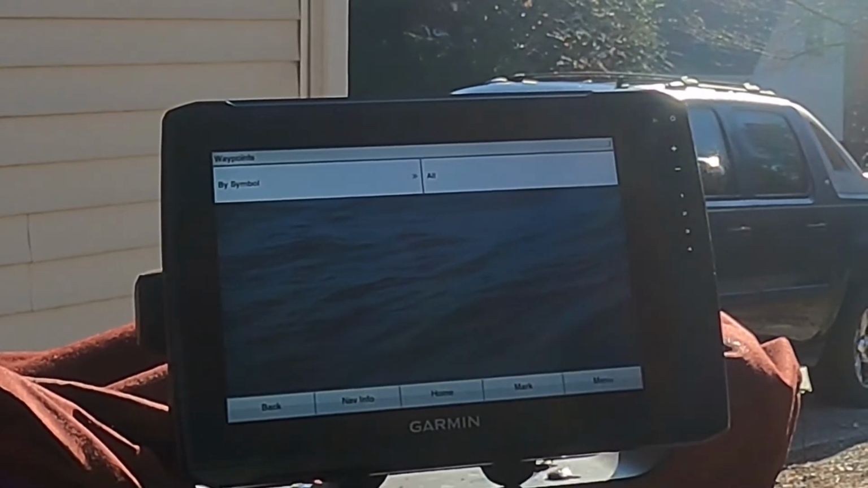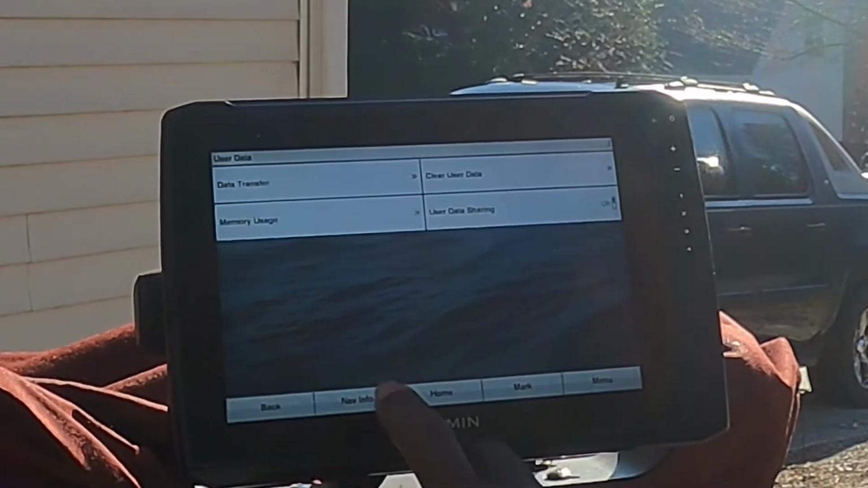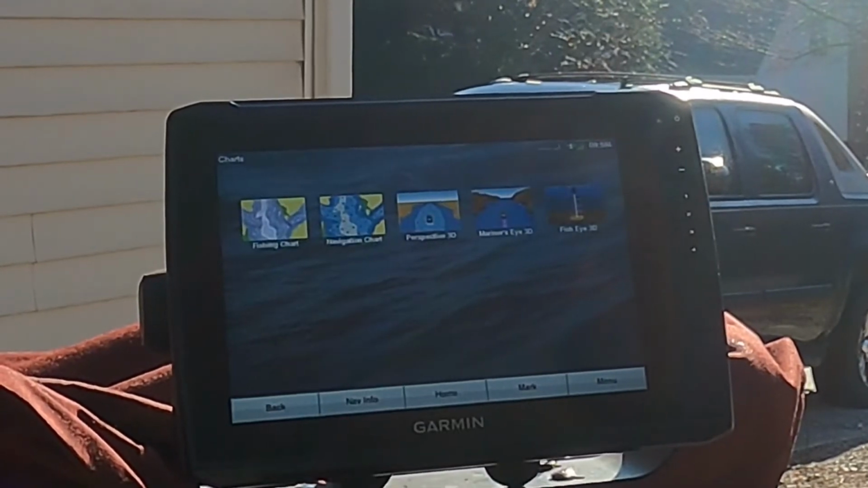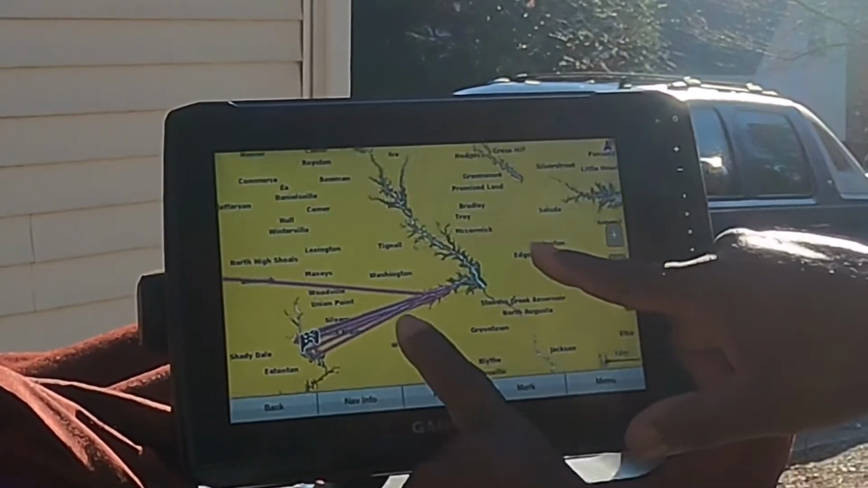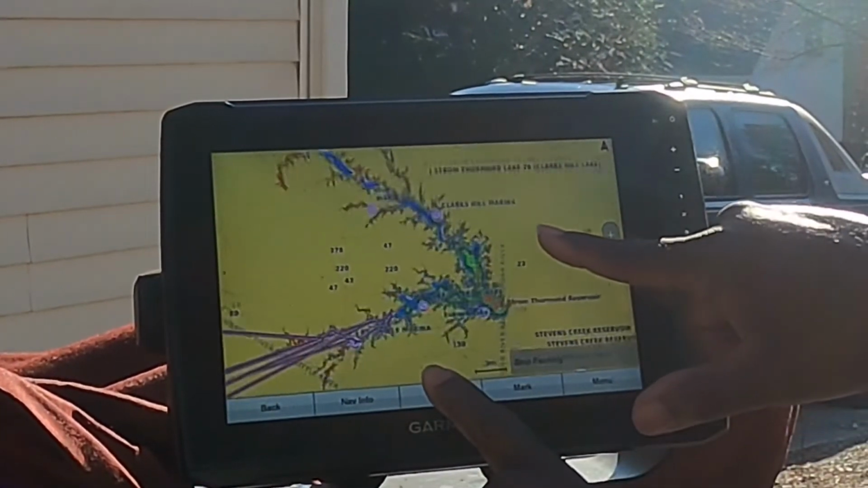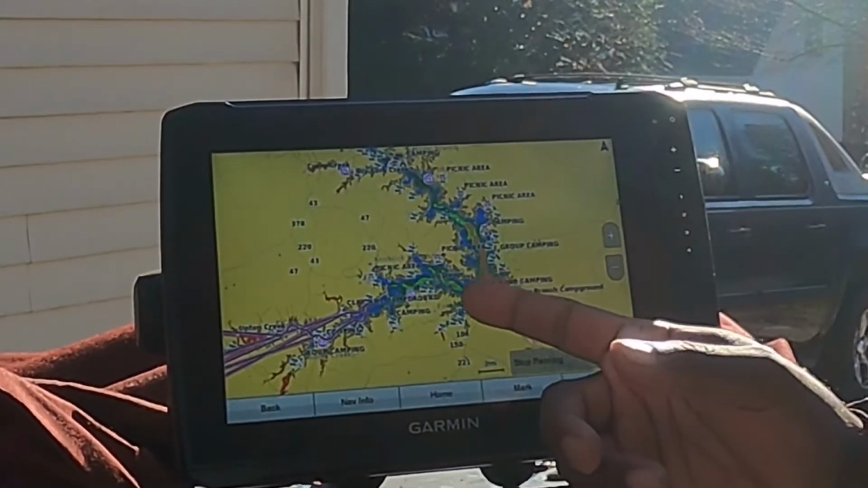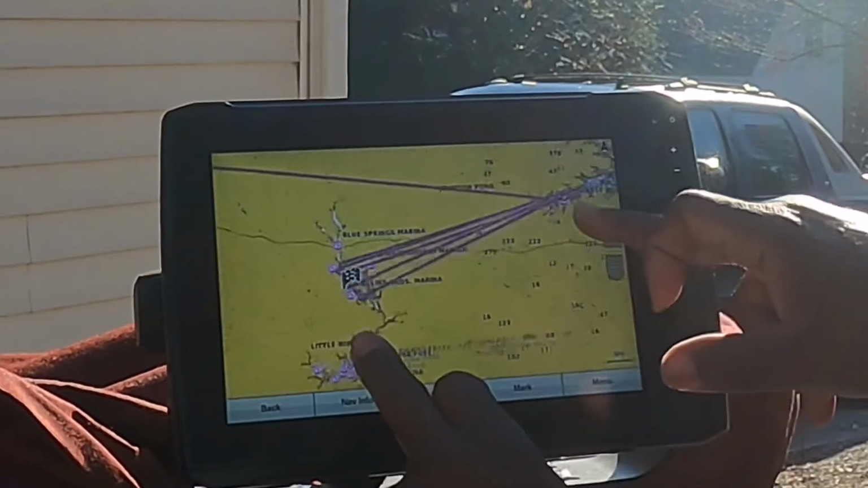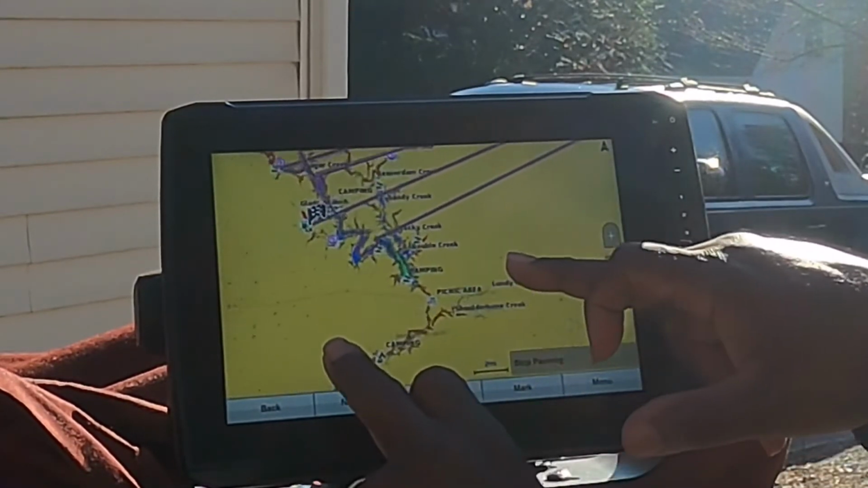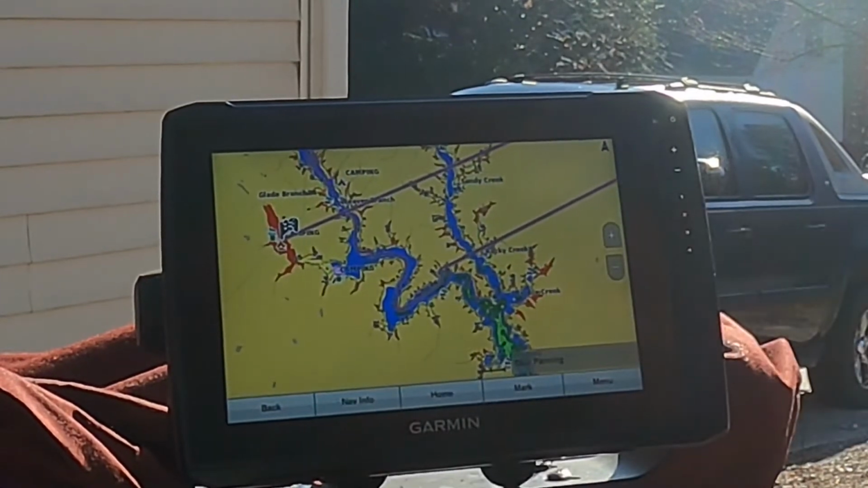I say okay. Now if I go back to my maps, I'll just go home, fishing charts, and you will see those same lakes that had all of those waypoints on them. Now they just have what comes on the unit. This is Clark Hill Lake. Here's Lake Oconee. I have no waypoints on any of those.